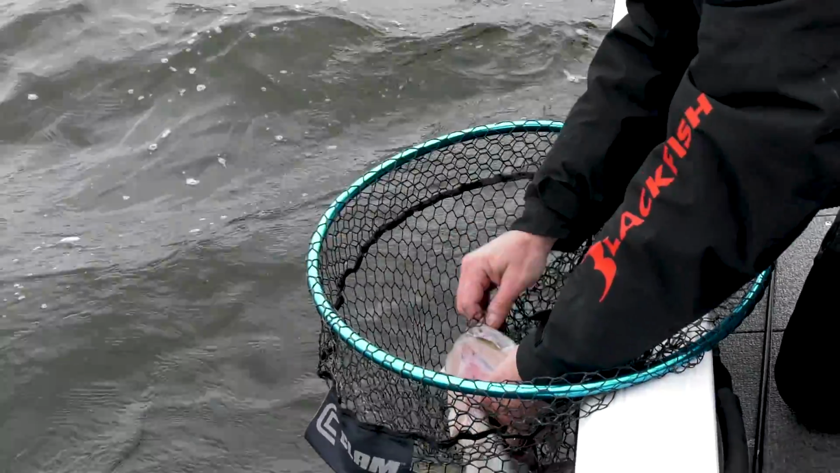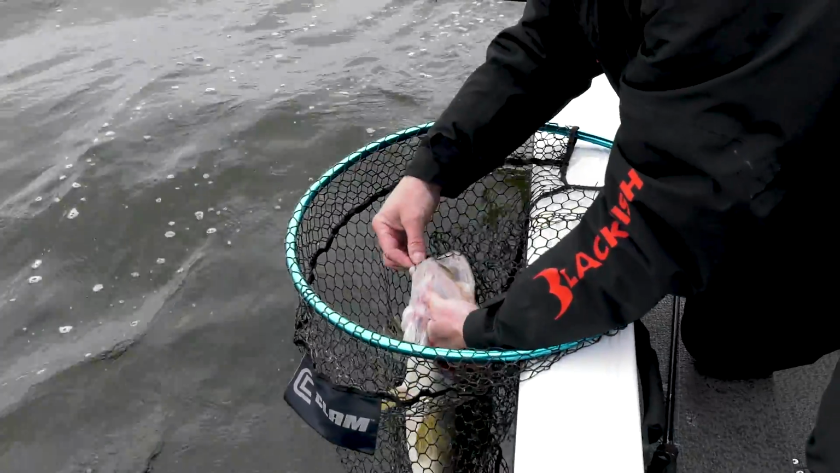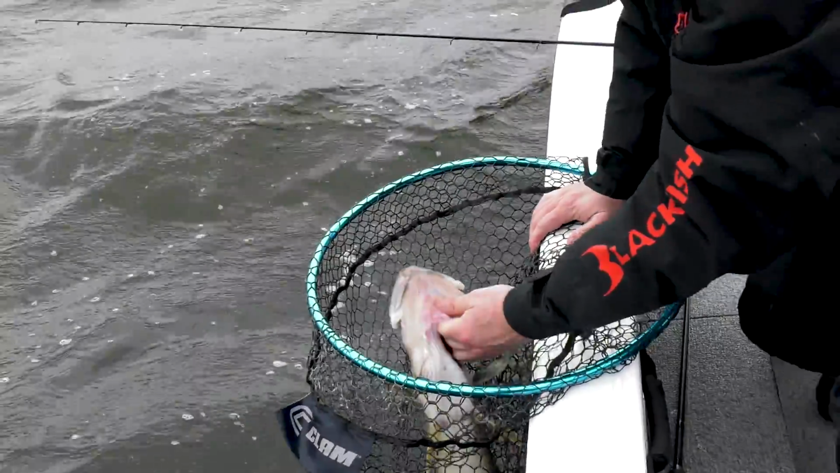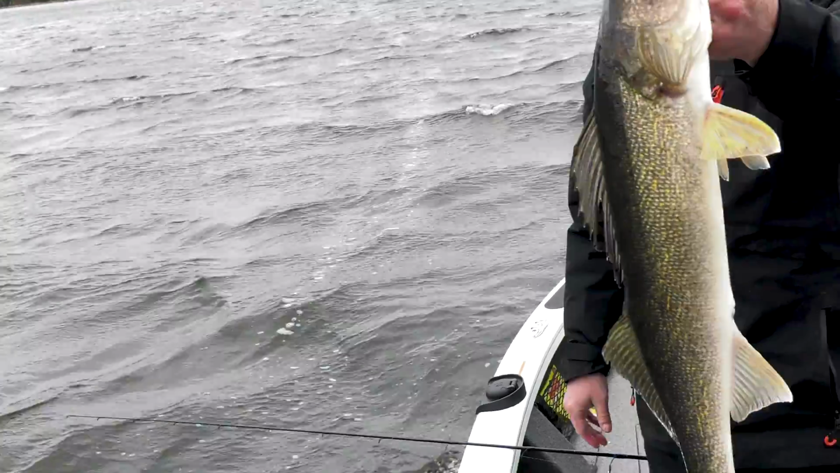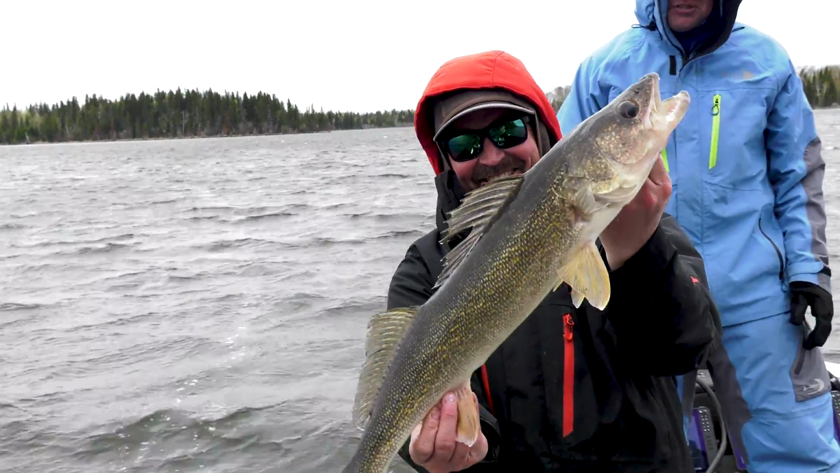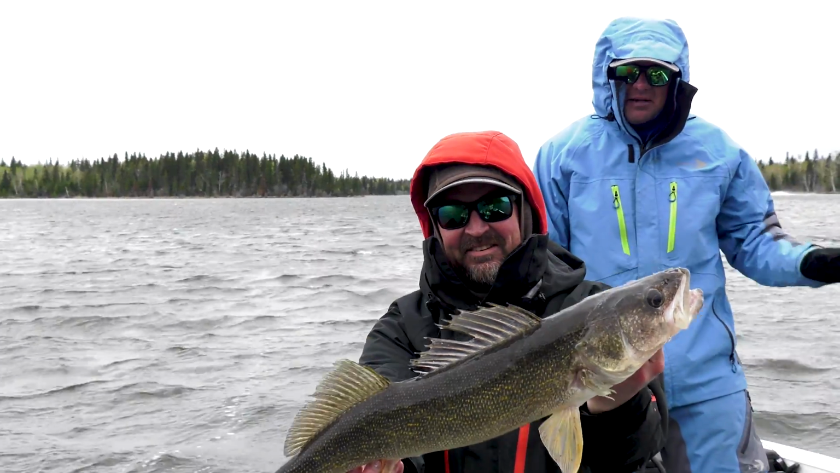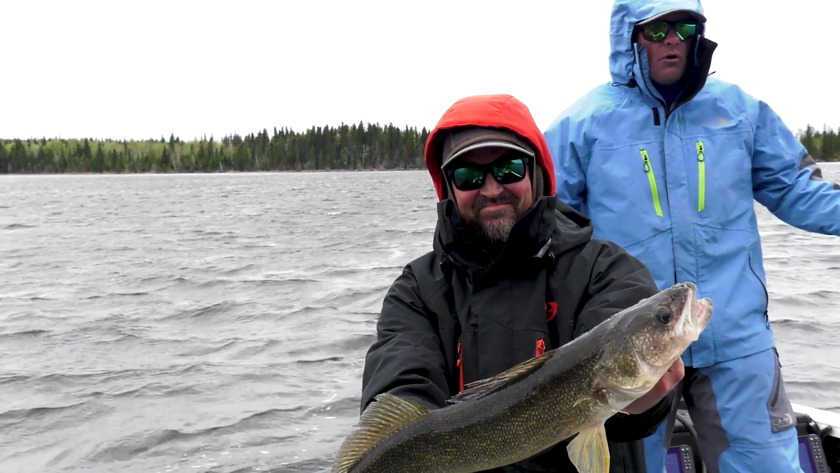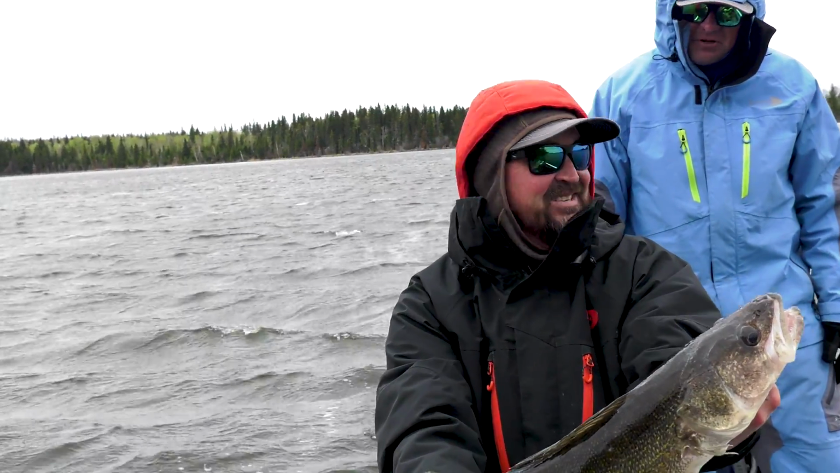Oh, nice walleye. Big old teeth on her. Yeah, it's biting down on the net. Real nice work. Nice fish. I mean, these fish are just coming out of the spawn. Water temperatures in that low 50-degree range, and it's cold out here. But I tell you, these fish are biting good.